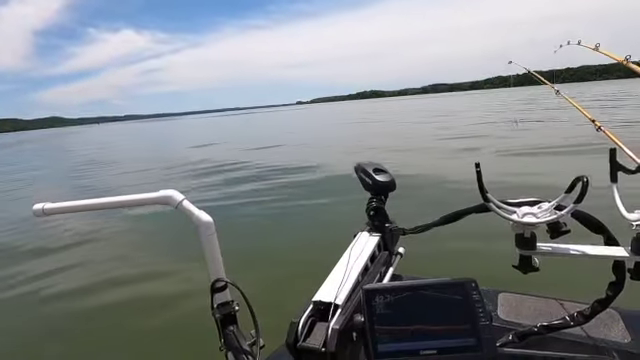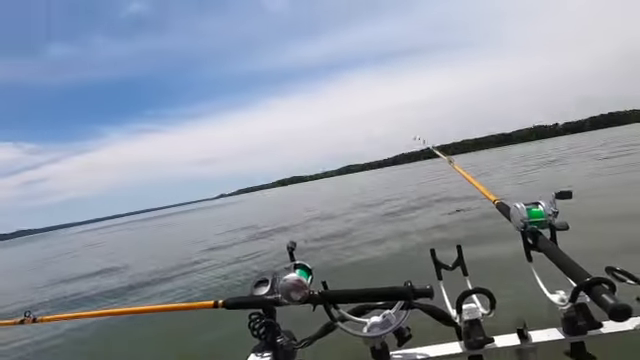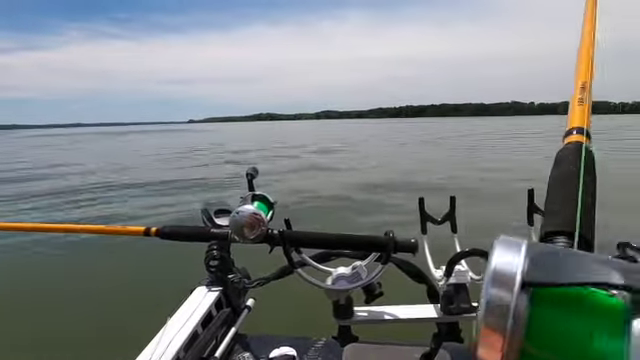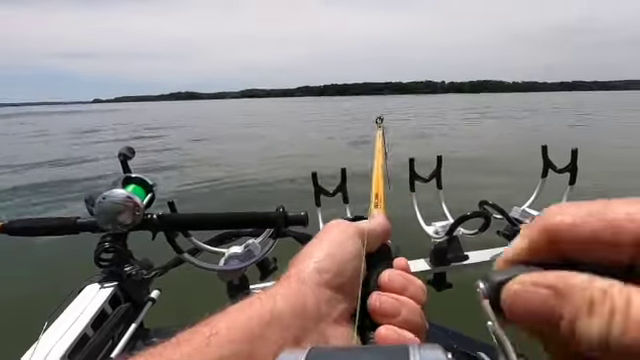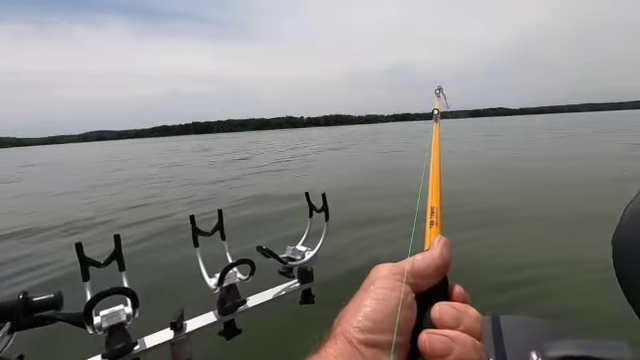All right, let me get baited back up. We'll catch us another one. Now, while I was baiting that other one, I'm getting a bite on the tail section. I don't think he's hooked up. Well, yes he is. I don't think he'll be a big one either. We'll just have to get him out of here and see.